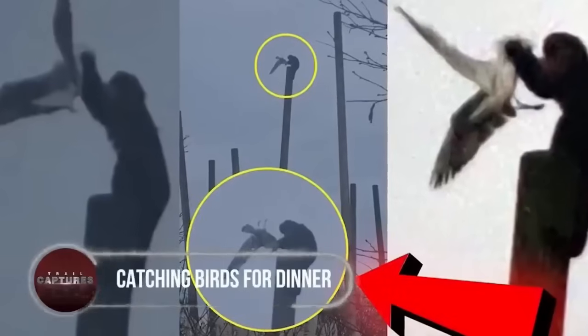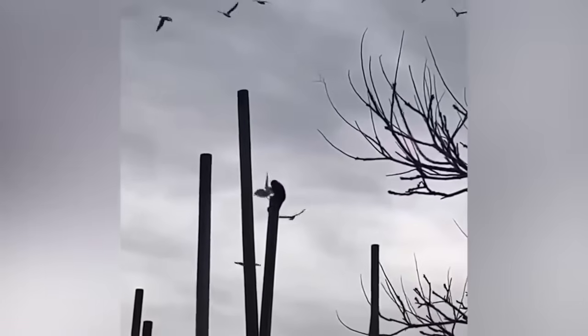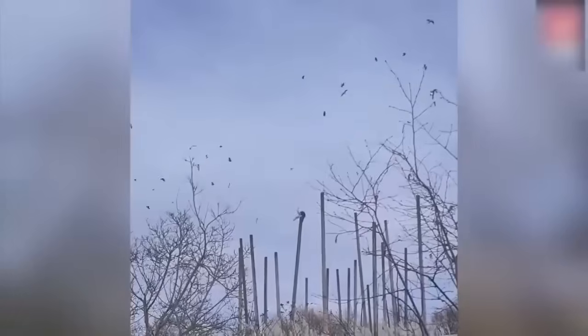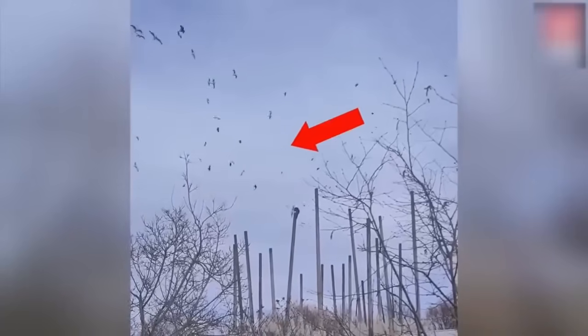Catching birds for dinner. A simple fact that gorillas are not known to hunt birds is enough to say that this isn't something normal. A video recorded in March 2016 by a fisherman who was returning from a catch shows a huge furry animal on top of a pole. This furry animal was attempting to catch seagulls flying nearby.